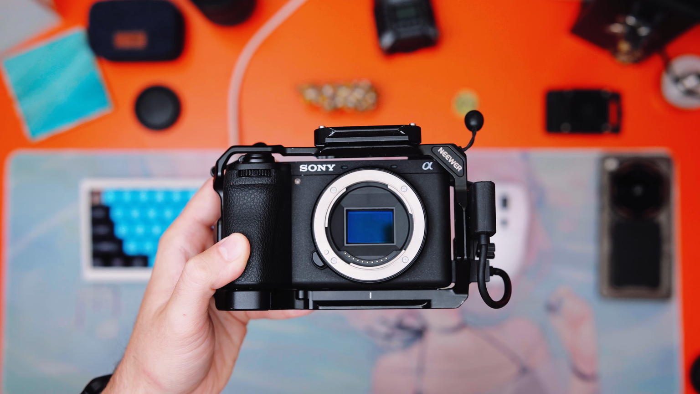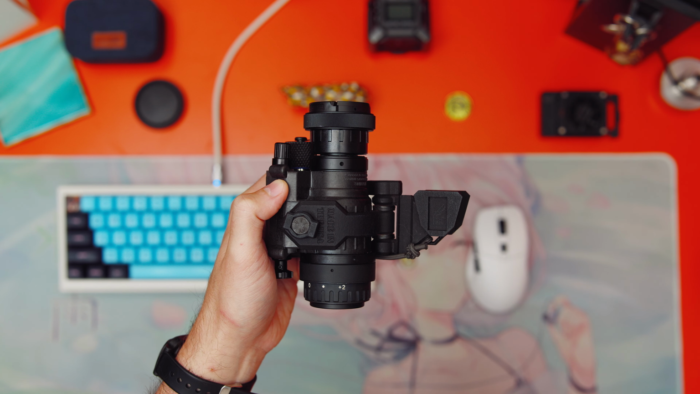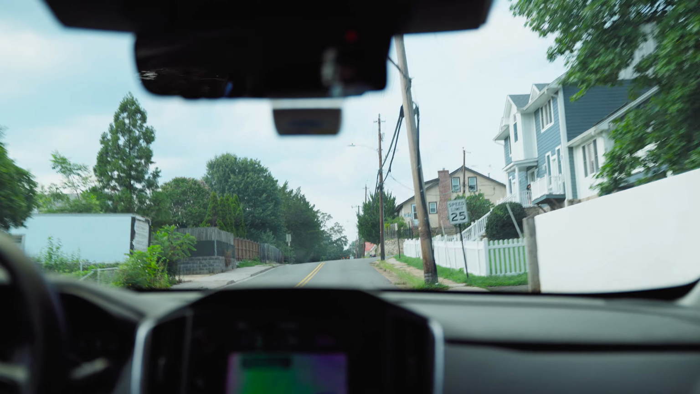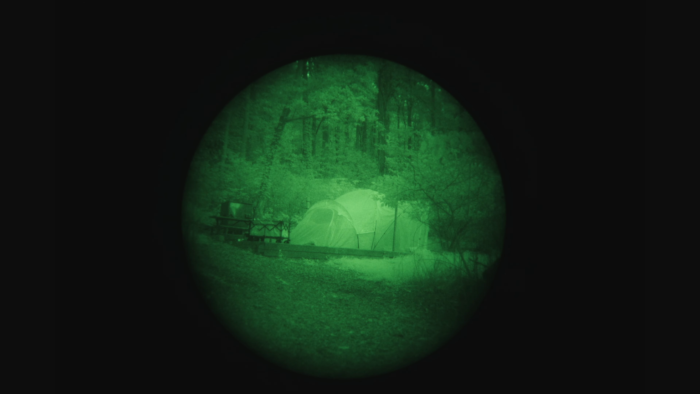The other week, I packed up my Sony a6700, the Sigma 17-40mm f1.8, a PVS-14 night vision monocular, and a 3D printed adapter I designed and printed myself, and drove out to Sky Meadows State Park to shoot a meteor shower through night vision. It was a really cool experience, and I wanted to share some of the photos and footage that came out of the trip with you guys, along with everything that I learned about actually using a camera through an image intensification tube in the field, including a few things that went wrong.